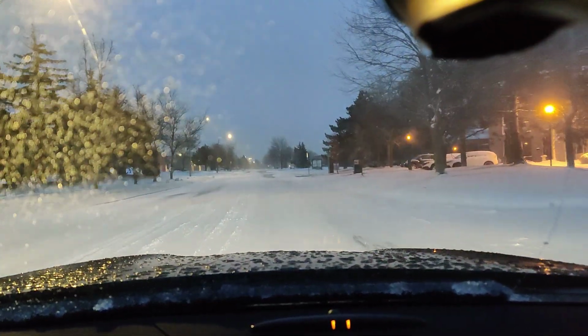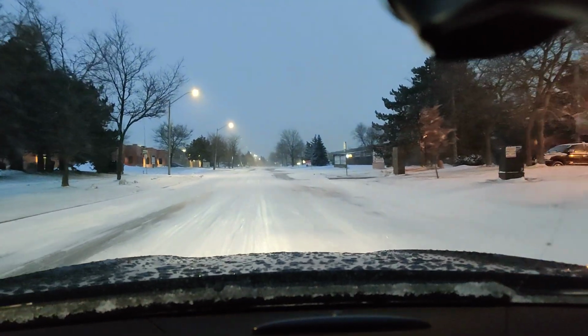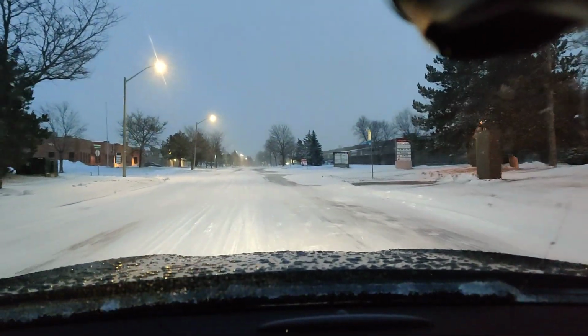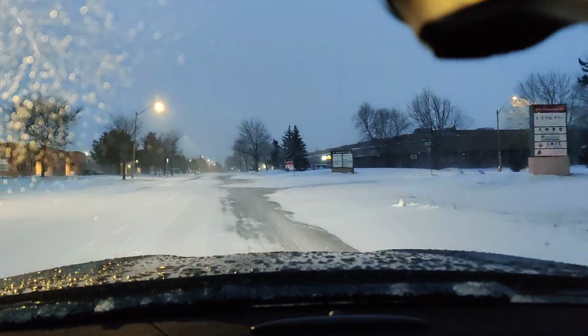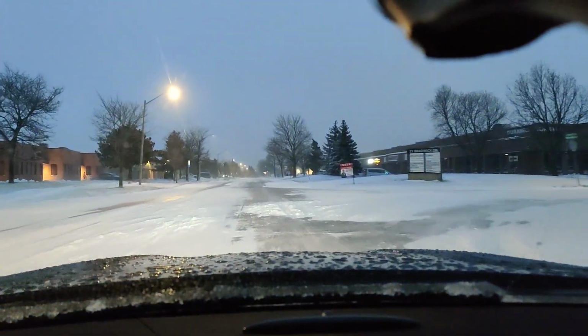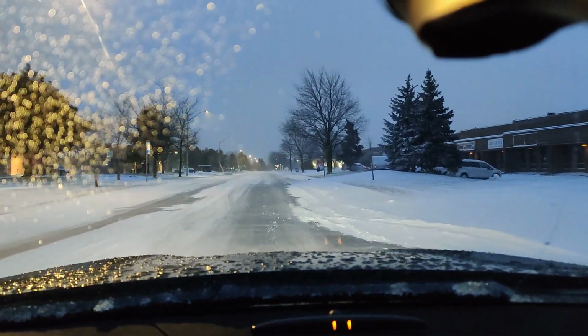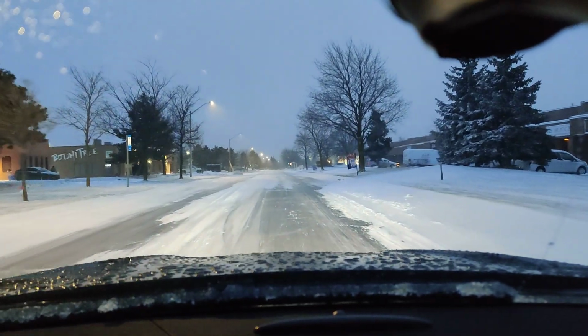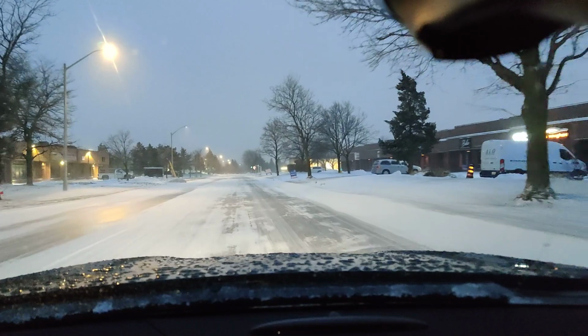Okay, extremely icy outside, but I'm pretty certain the C63 will handle very, very well. Like, if you guys look right there, you see all this? This is all ice. So I'm gonna try to accelerate. Yep, I am able to accelerate. However, stopping is not very fun. It is doable. I am sliding like crazy.